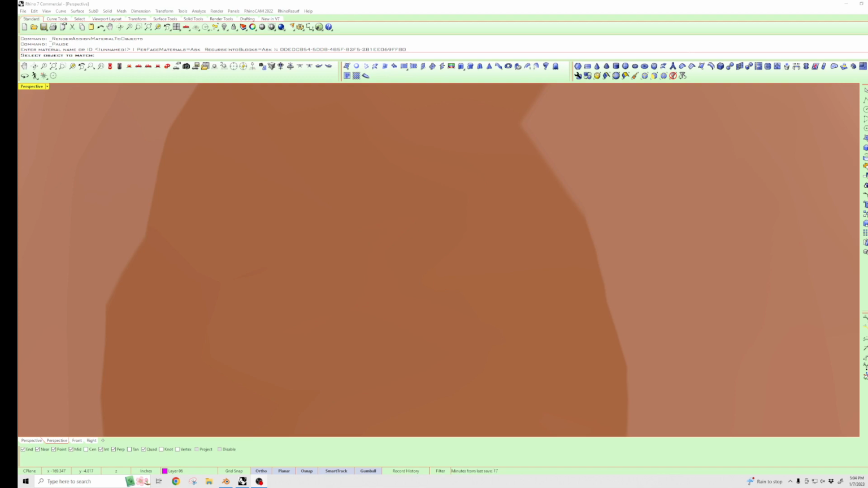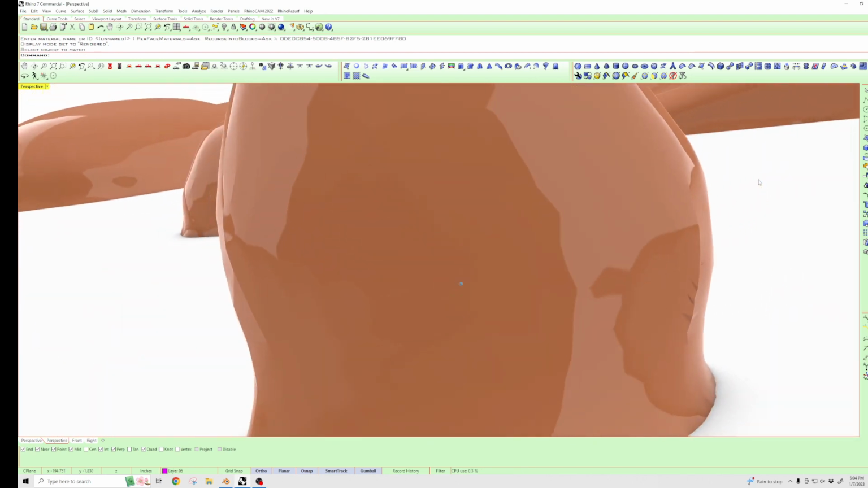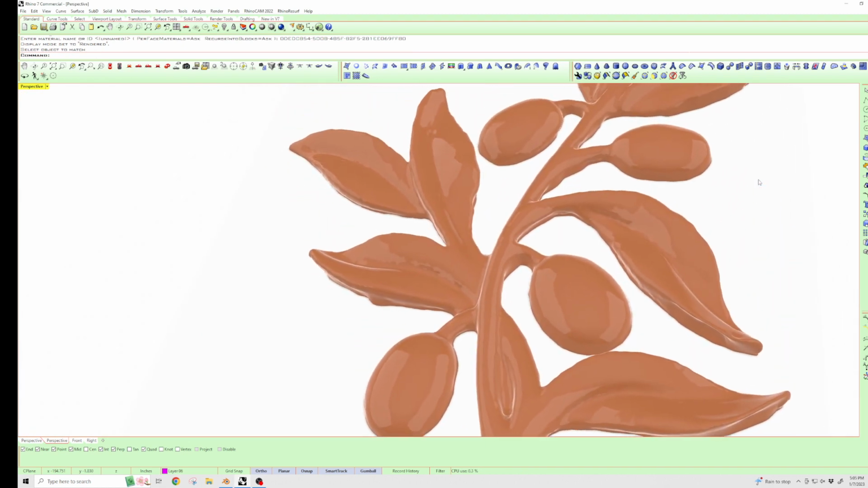Okay, so we have a quick update of the model of the olive section that we sculpted today. So let me bring this guy in. So this guy's ready for me to toolpath.